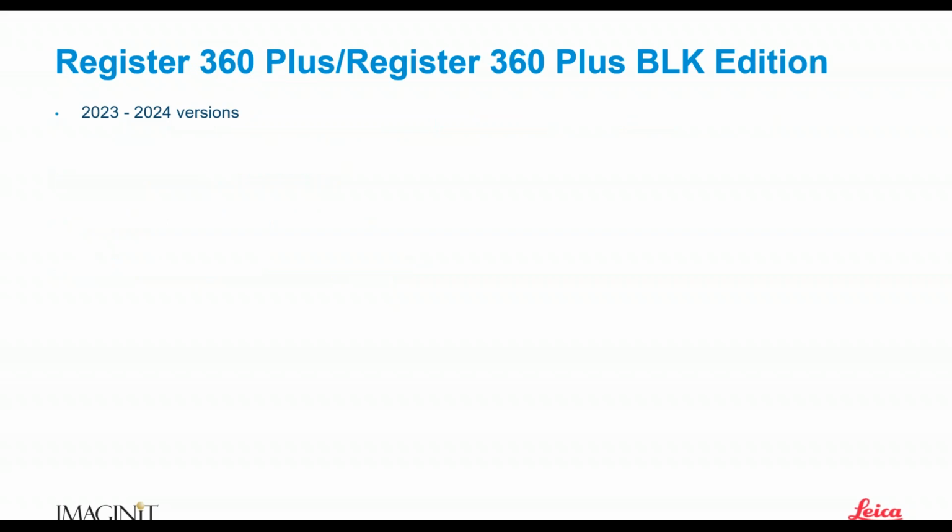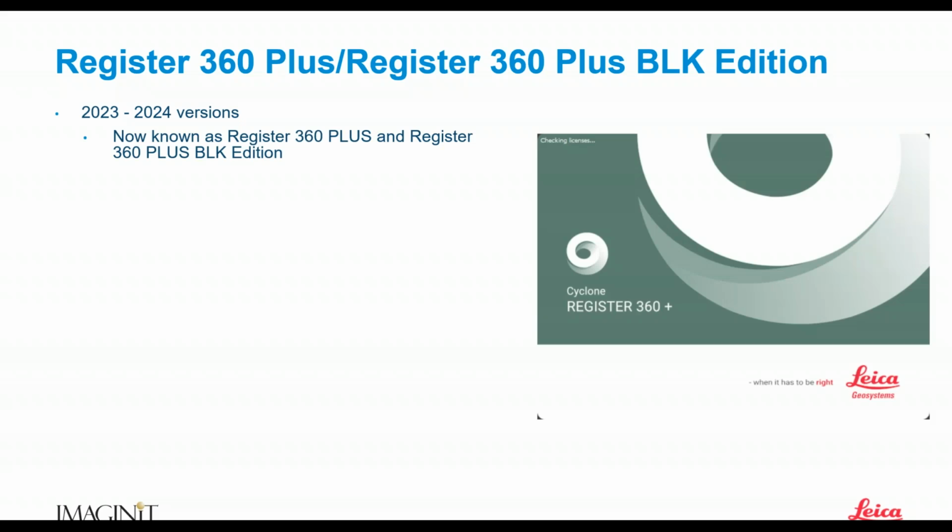Right. So again, like I said earlier, we're going to talk about Register 360 Plus and Register 360 Plus BLK Edition, and what I'm about to show you spans about the 2023 through the current 2024 versions. So if you see something and you say to yourself, well, that's been around a while, it probably has. I'm trying to get everybody included here, because I know everybody doesn't update right away when the new software comes out. Okay.